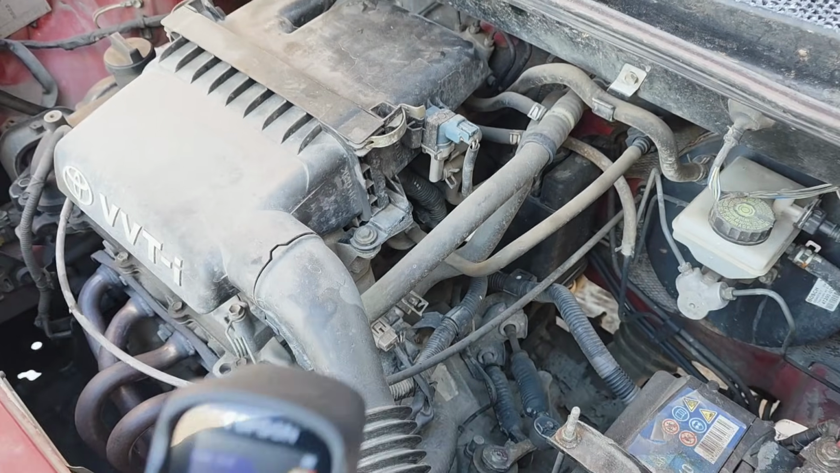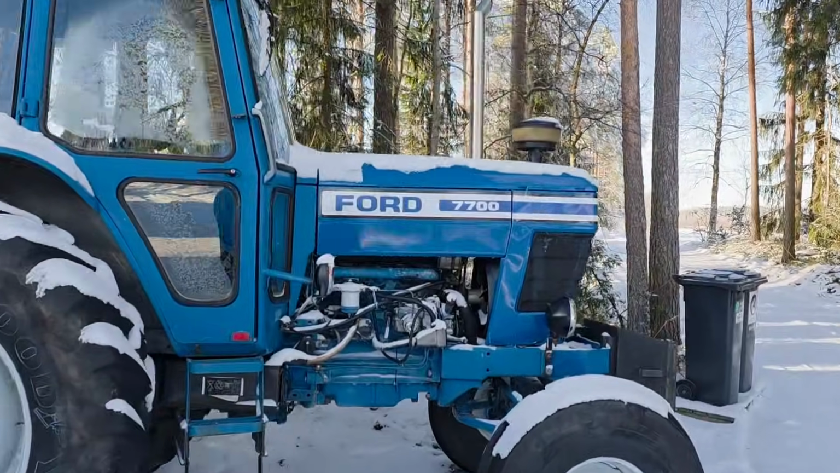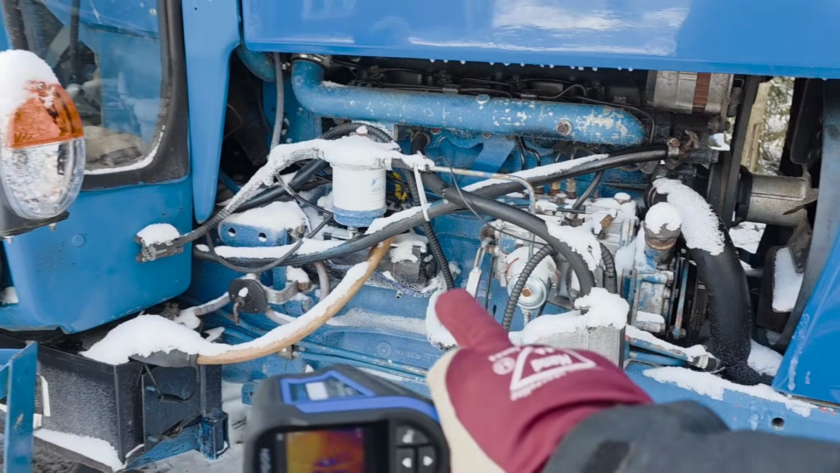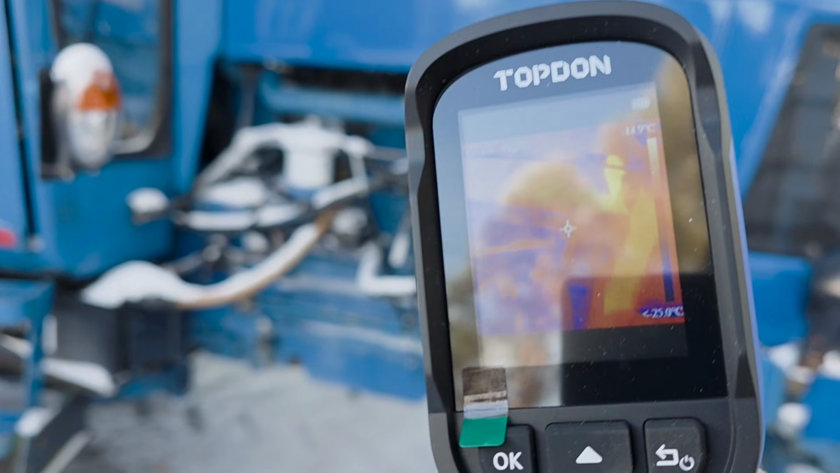That's nice. Okay, but you know, this tractor, I figured we can test this. I will plug in that engine heater and wait for a second and see if we can see some heat building up in the engine.